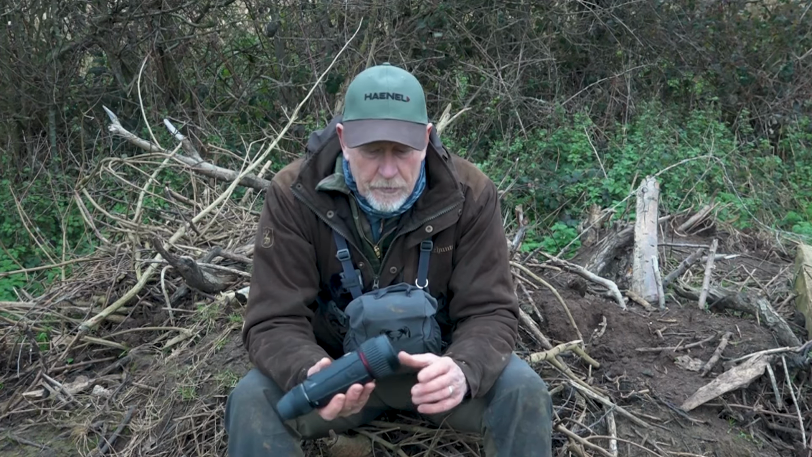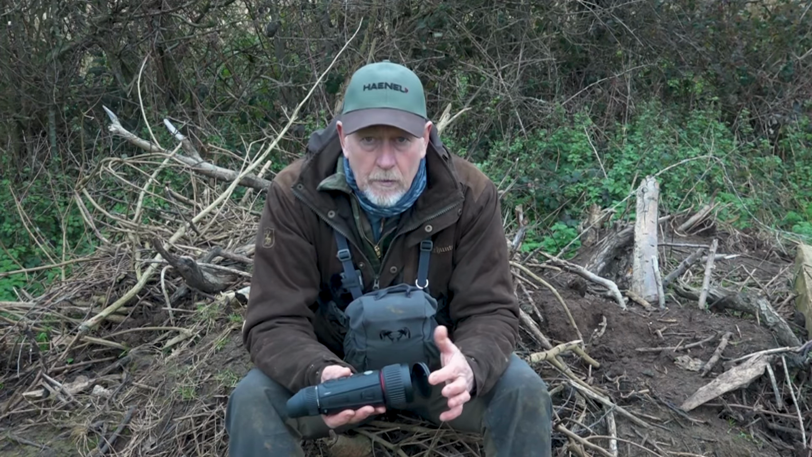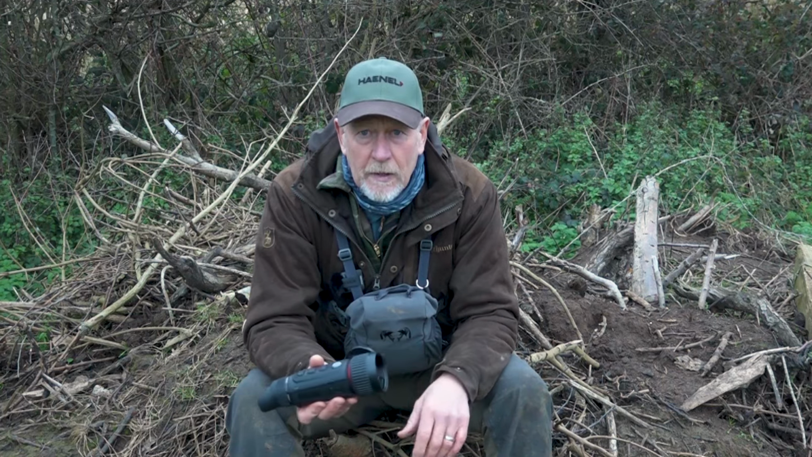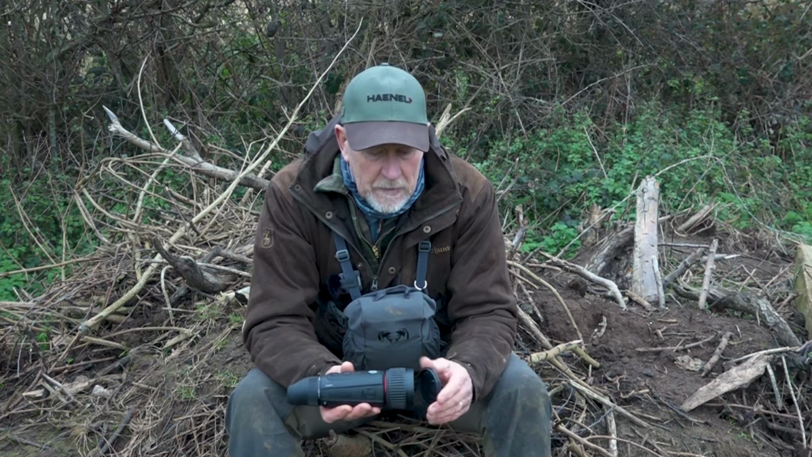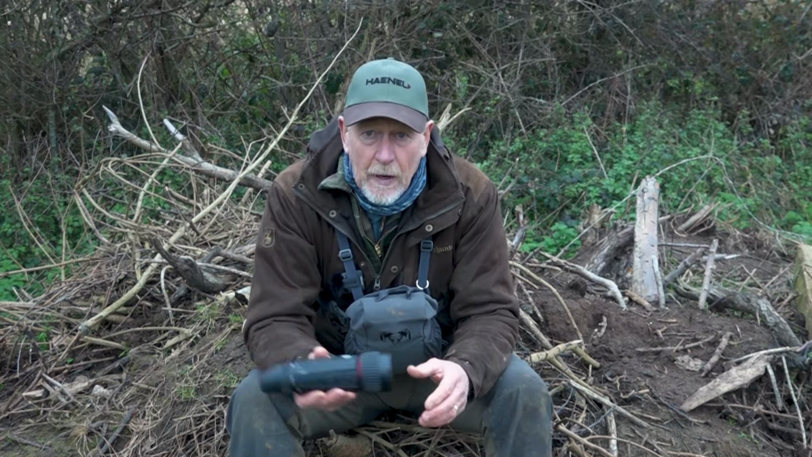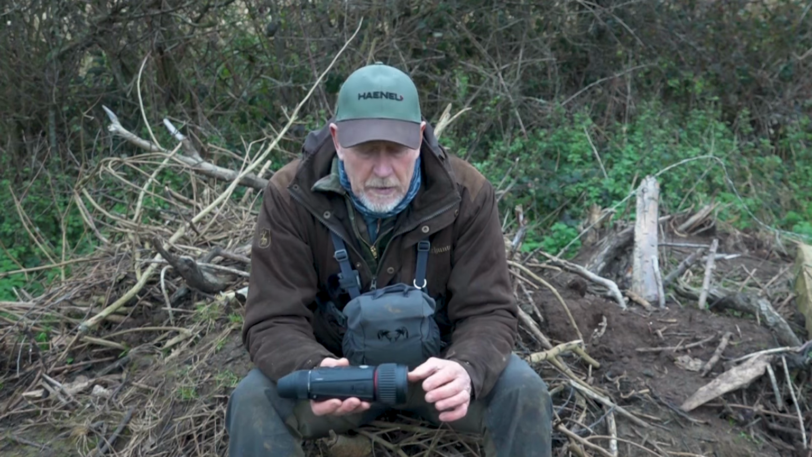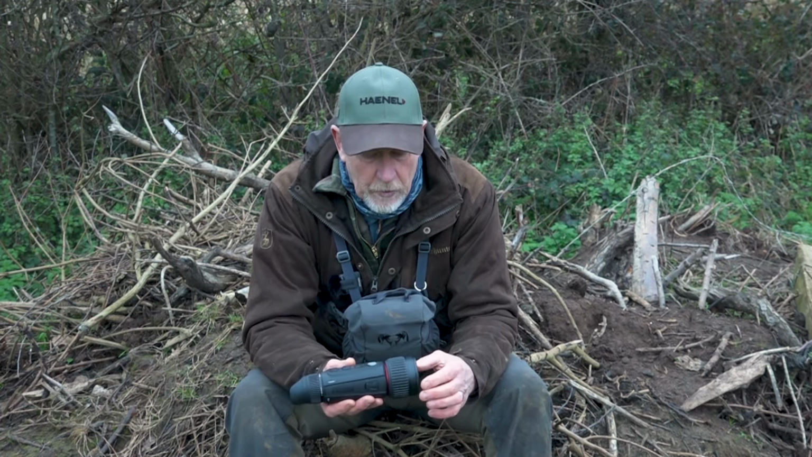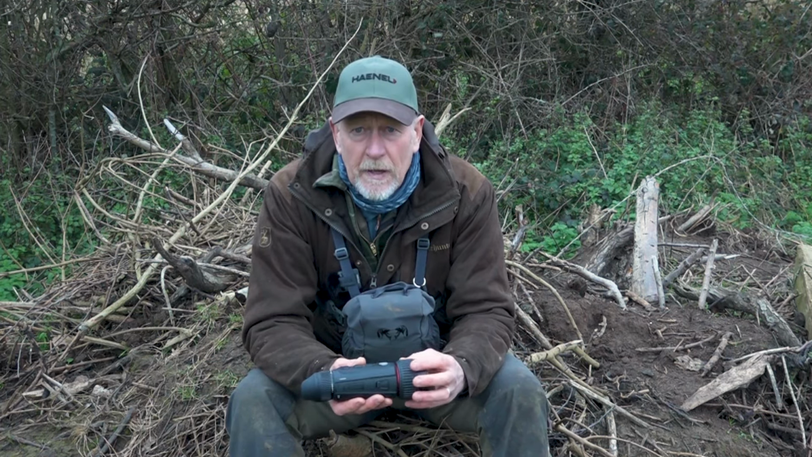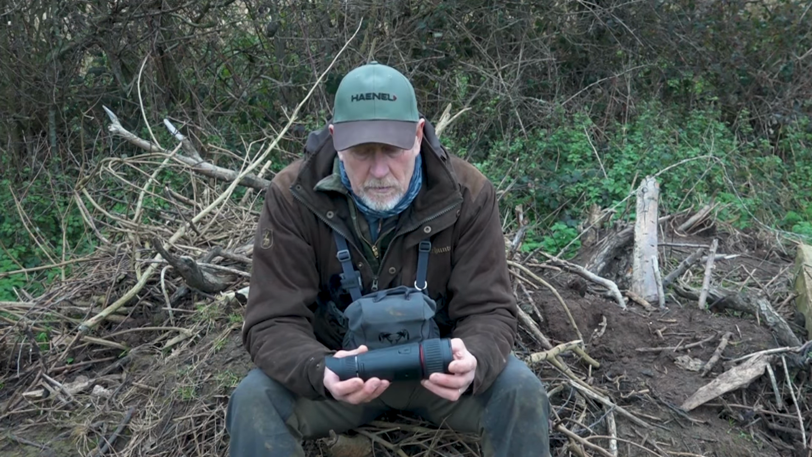I like the covers on these units. Little locking system, and it flips back and holds back, so it's not always wanting to roll forward. And clips back into place, so when it's putting it back in the pouch then keeps the lens clean, but there is a nice little catch on it which is not noisy, relevant in the field when you're stalking. Very, very big field of view from this unit.